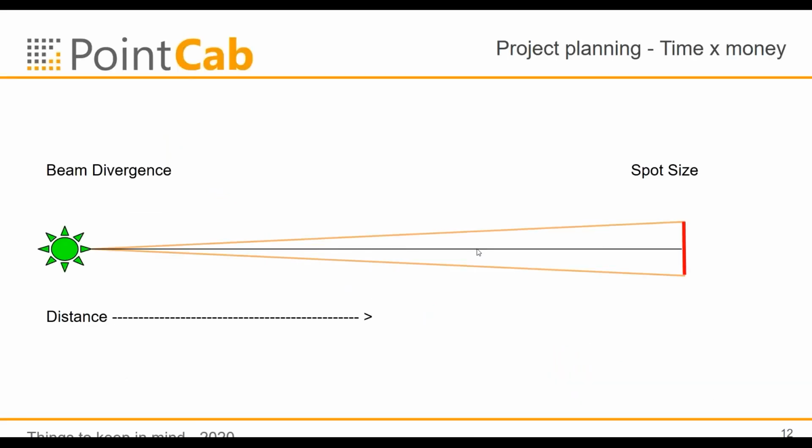The beam divergence is our next topic, meaning if you want to capture certain things, you have to know that your scanner is sending out a beam, and the farther away your point is, the spot size is getting a lot bigger.